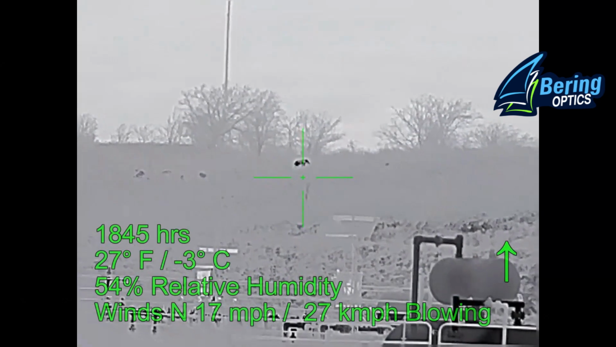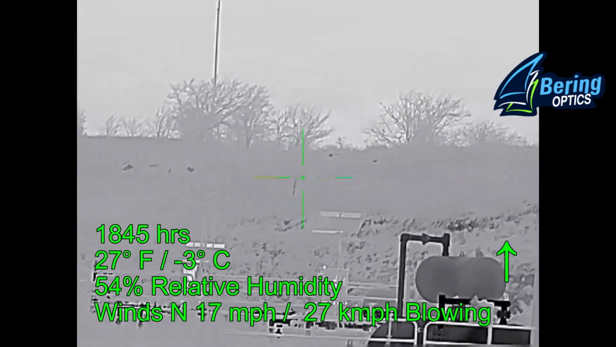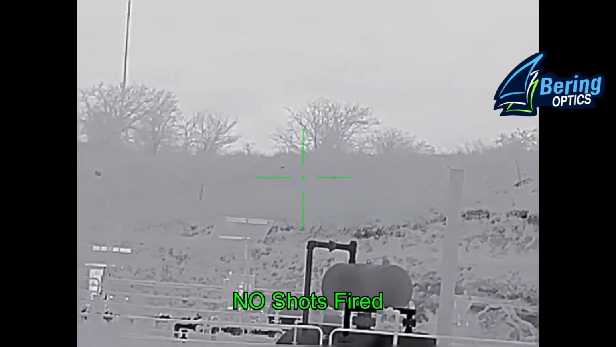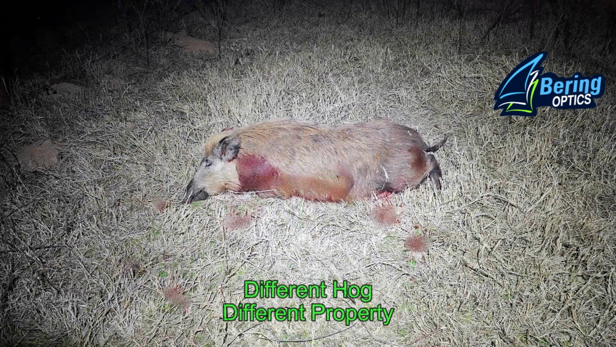And we spotted it, got out of the truck, and this is the only video we have of it as it goes behind a high point and is lost from view, and we were unable to follow it or find it when we followed it up the hill.